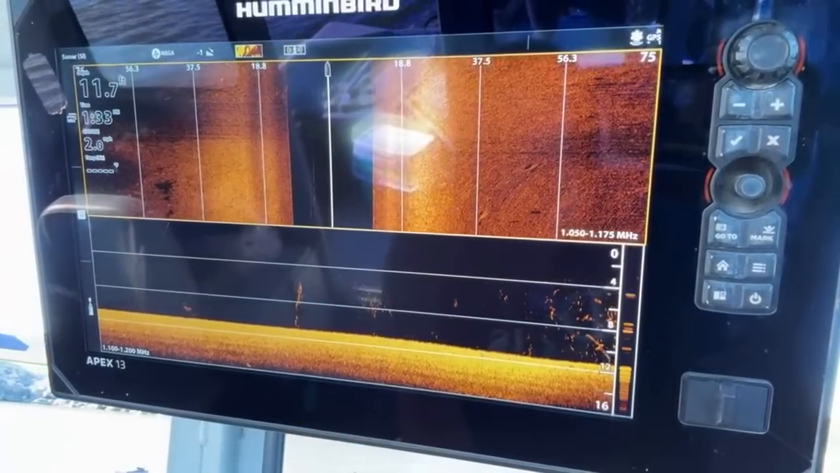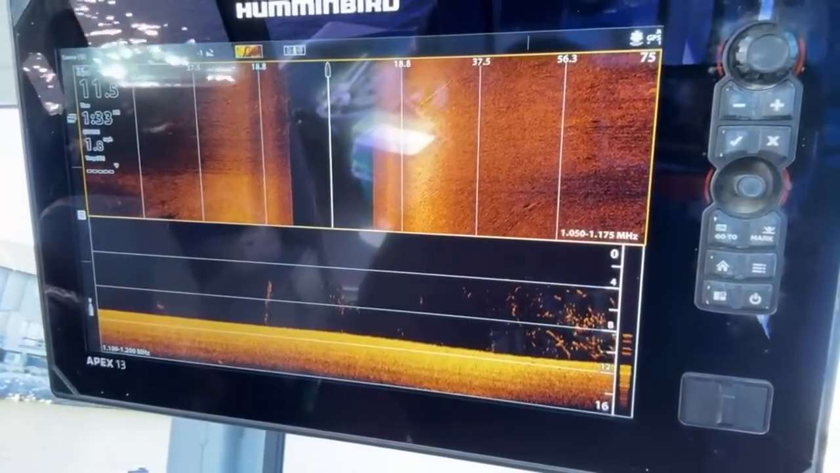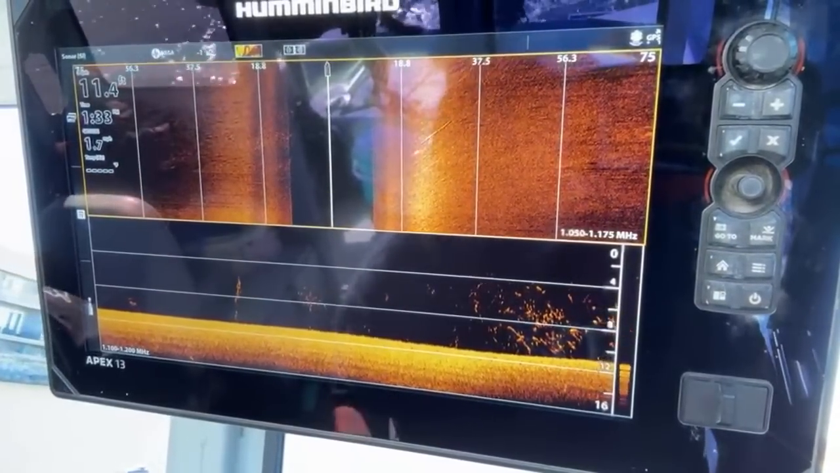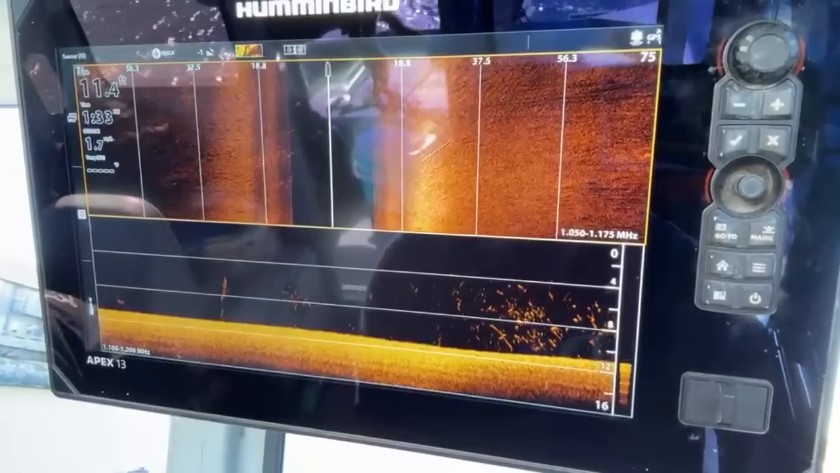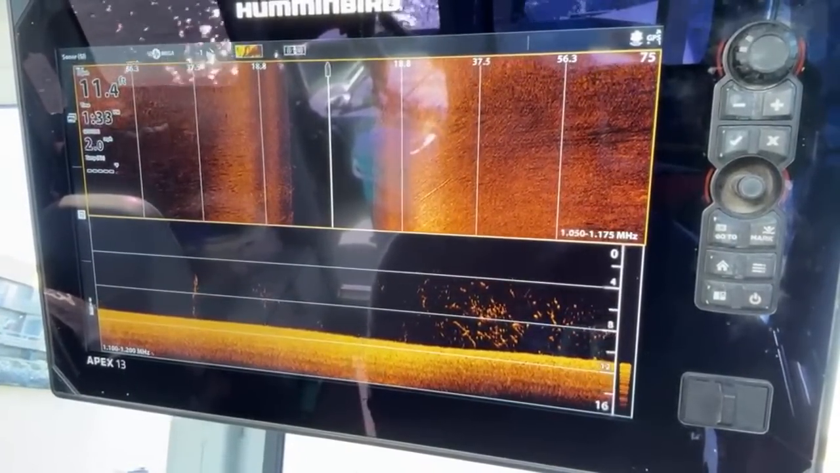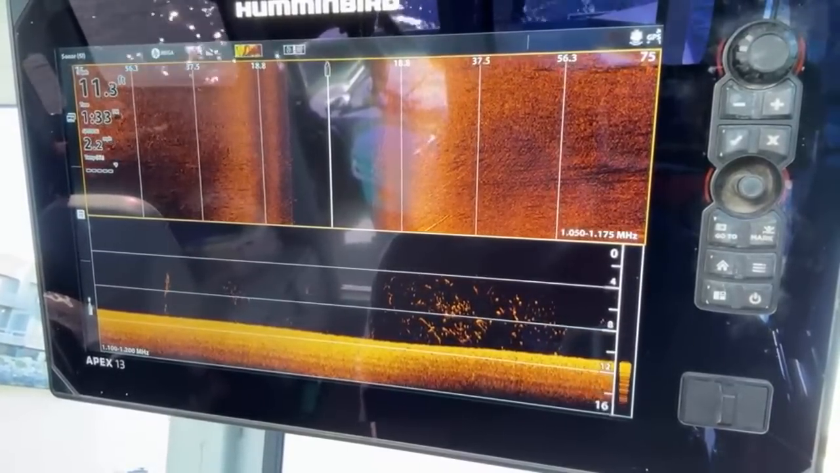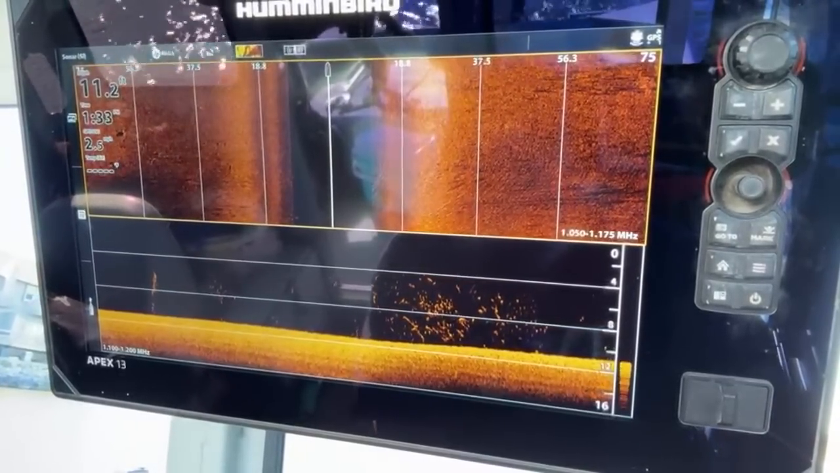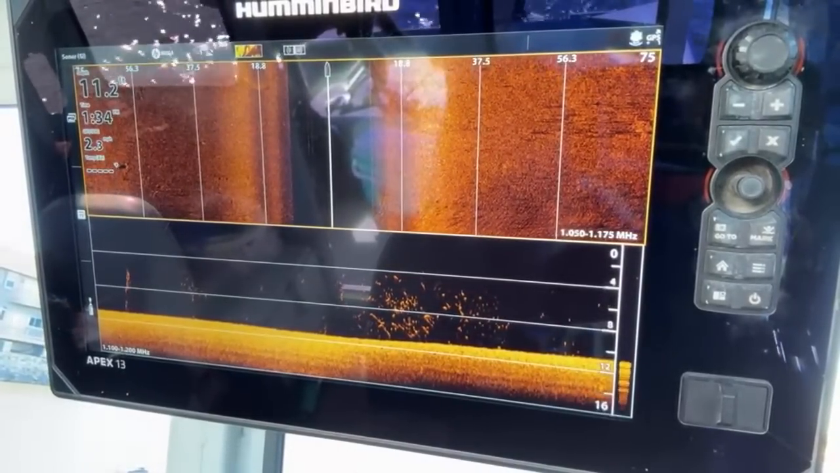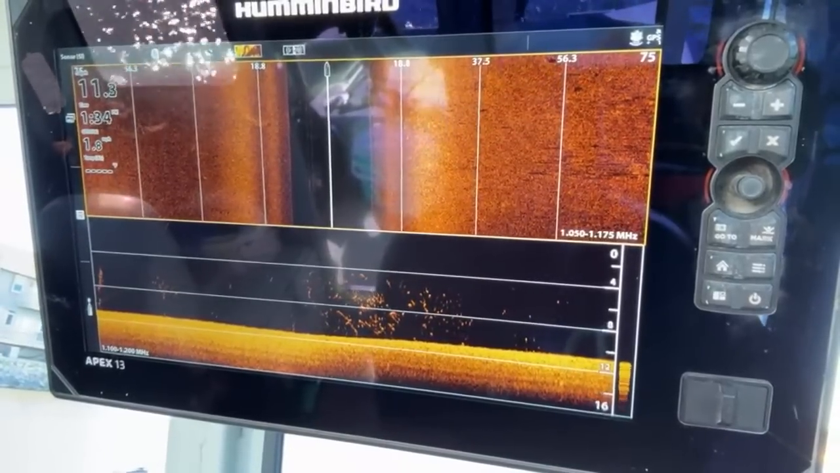Can they see it well? It's just going to depend on the reflection. See if I go right over top of it. Should be able to. It's right there, isn't it?